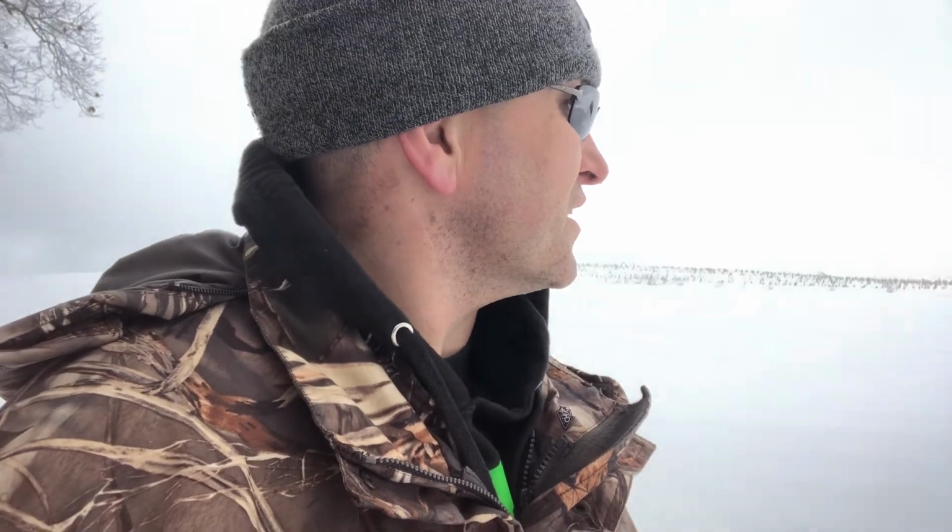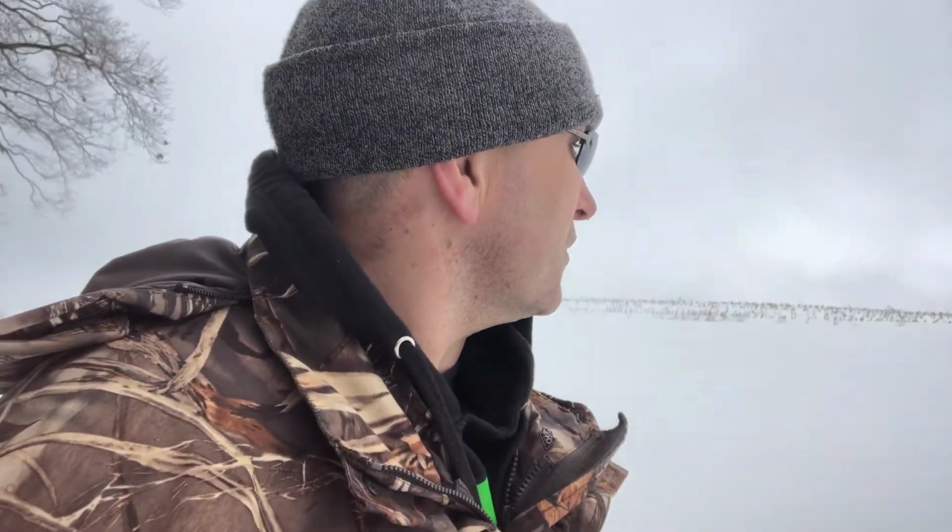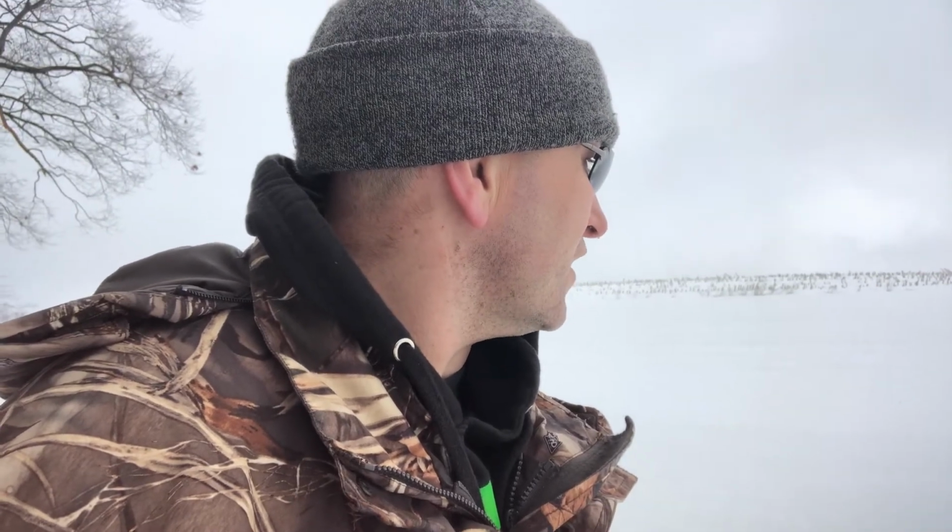Here we have some tracks here. Looks like a fox. Man, the animals love this hollow here. I don't know what it is, but they really like traveling that. I can see more deer tracks here that are snowed in along the edge of the woods.